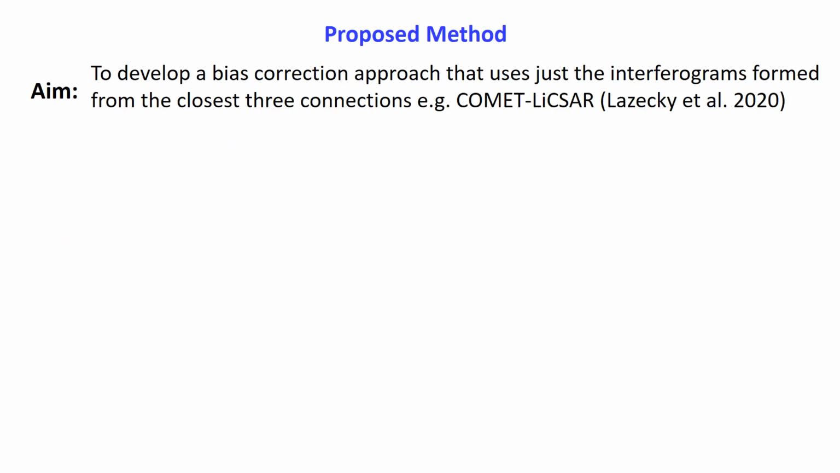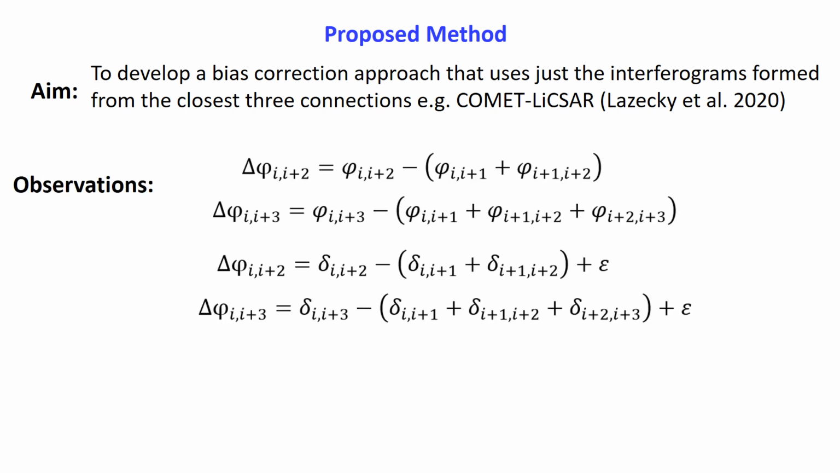So the main objective of this research is to develop a bias correction approach that uses just the interferograms formed from the closest three connections. These are the interferograms which are commonly generated by automatic systems such as the COMET InSAR system. Our observations are the closure phases obtained using 2 and 3 nearest connections, which are referring to 12-day and 18-day interferograms in this study, as here we are testing the method in an area with the Sentinel-1 6-day acquisitions.